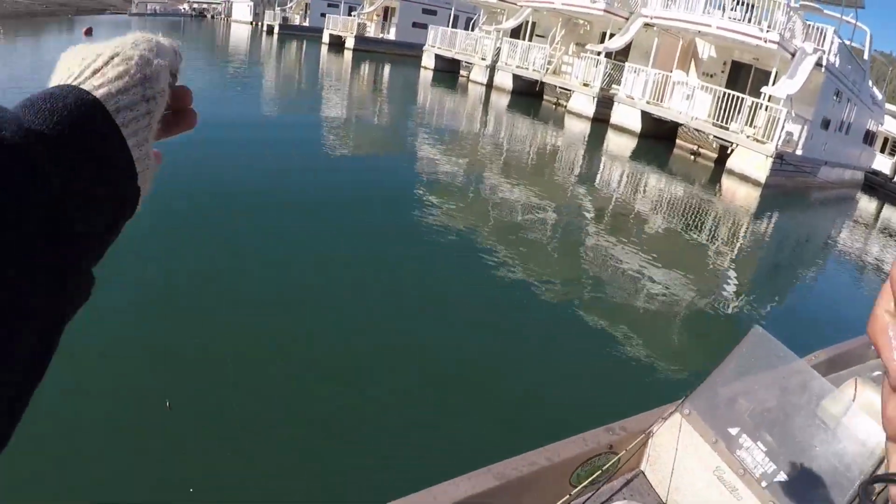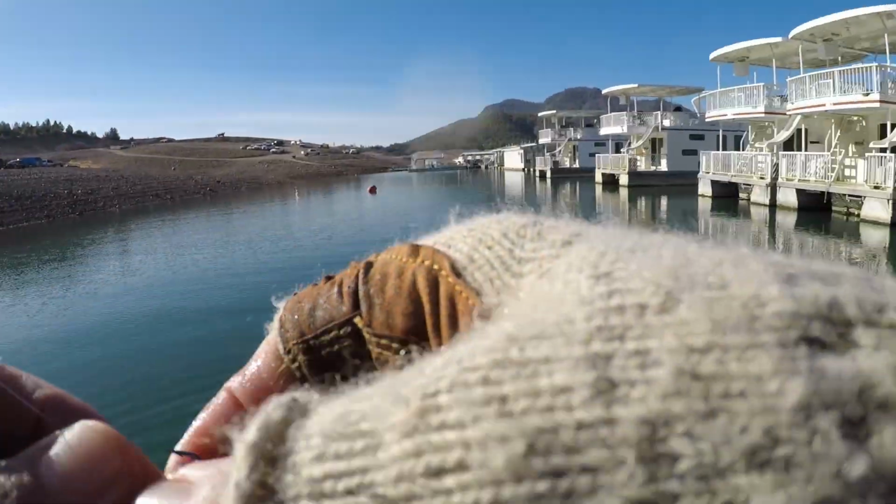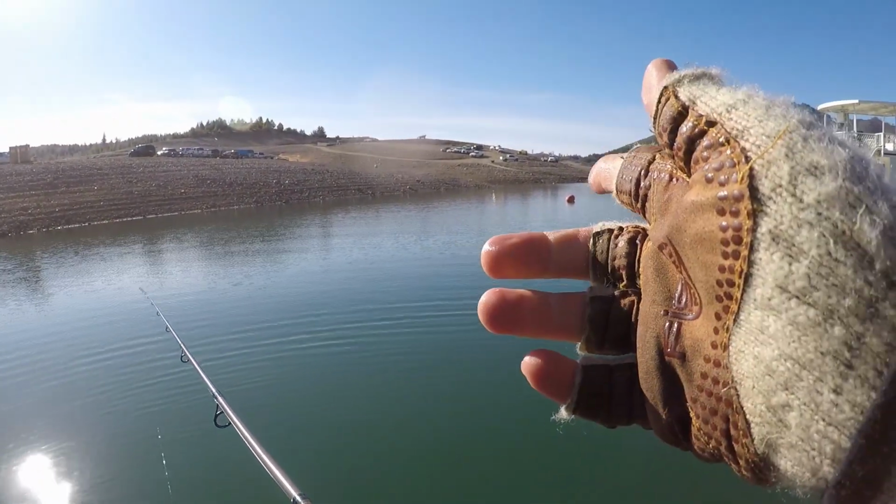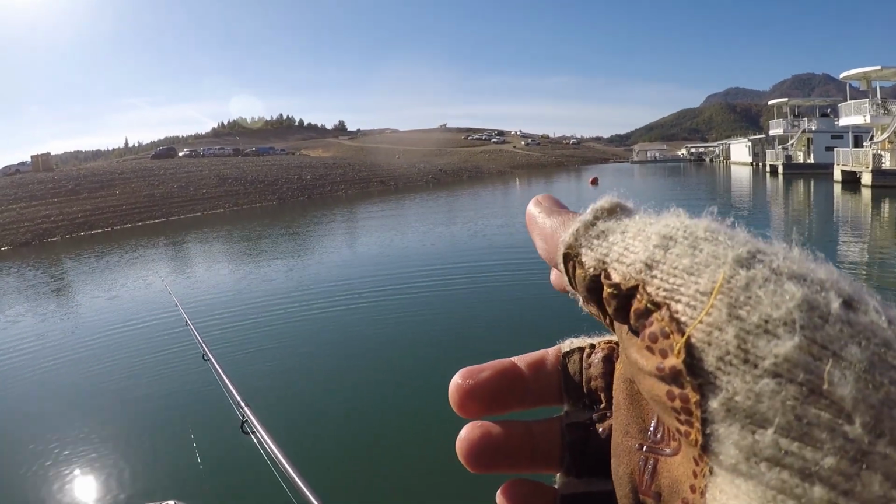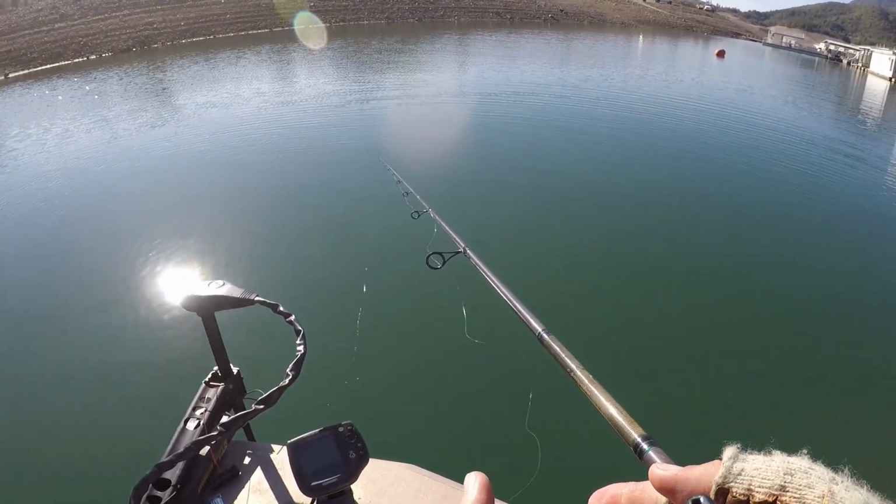Same deal on the drop shot. My dad was kind of schooling me. He was kicking my butt. I think he's got like 7 or 8 to my 4 now. He was saying the subtle shakes, and I saw that fish on the graph and dropped to him and just let it sit there. I was barely moving the line, just trying to keep the worm almost in place. And I felt him suck it up and start swimming off with it. Oh, here is another one on the graph. See if this one will bite.